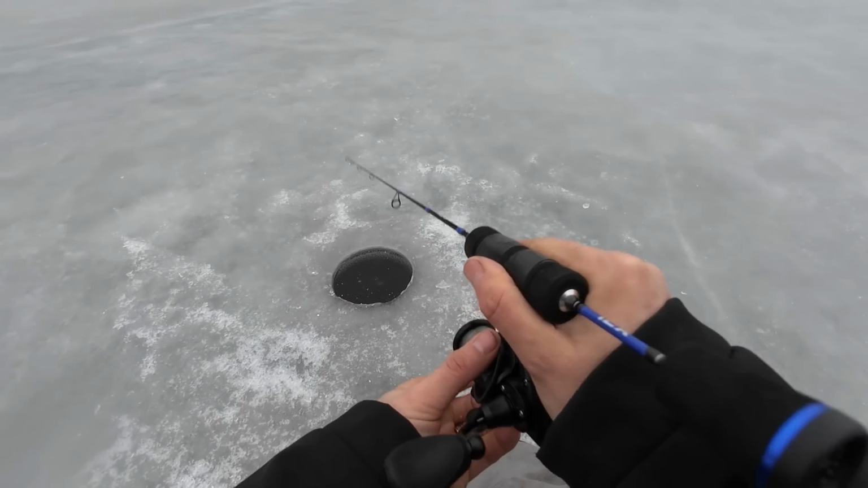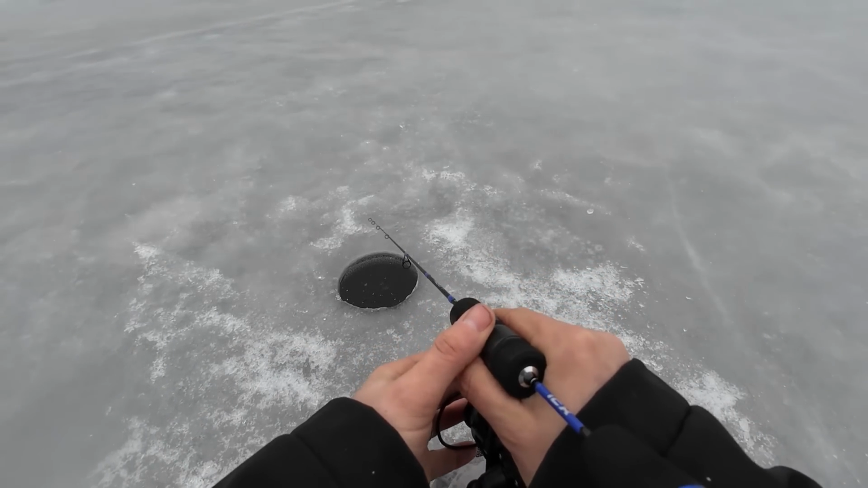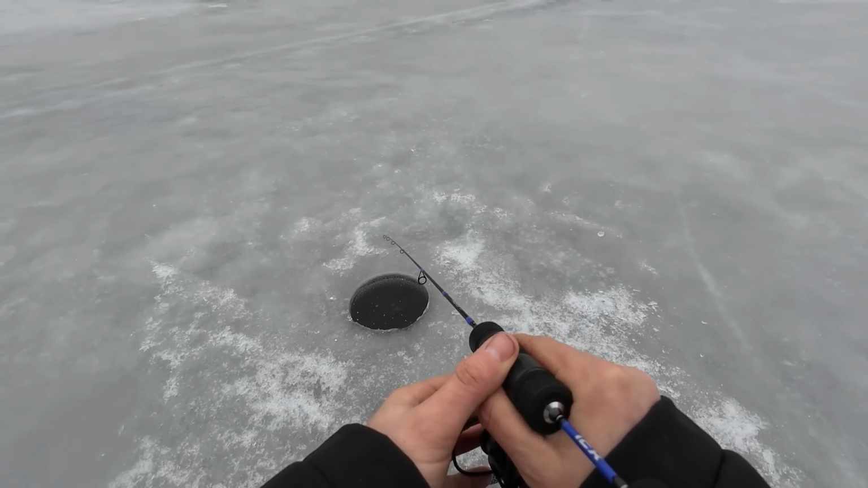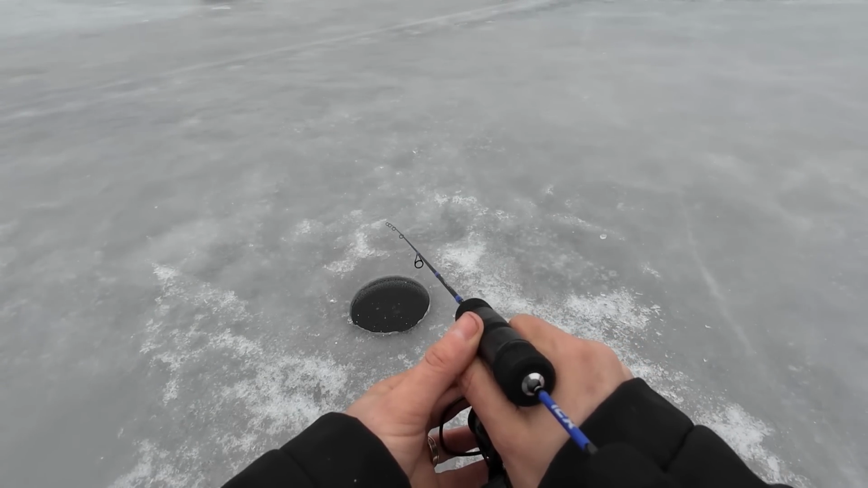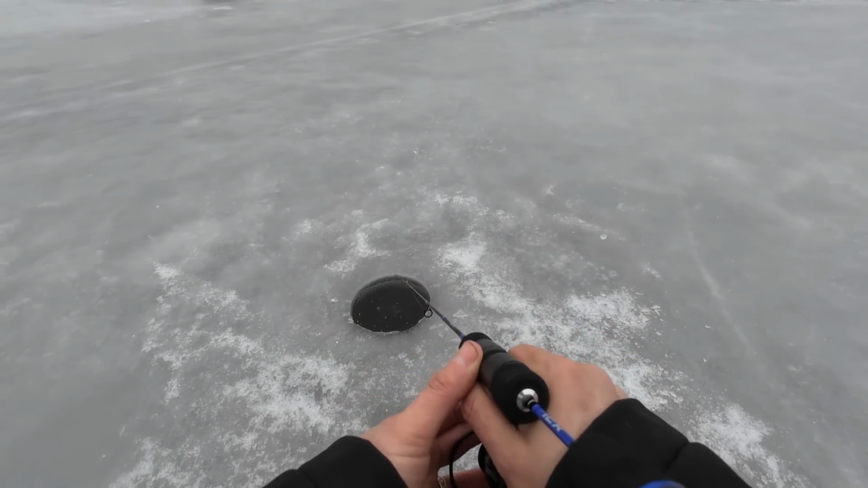Okay, let's do it again. I wasn't going in the hole for that. I'm sorry, guys, I did not dive down the hole. I think we'll catch a bigger one. I think we will. Just getting donked right away. These fish just are relentless. There's another one. I'm just going to hold it still this time.